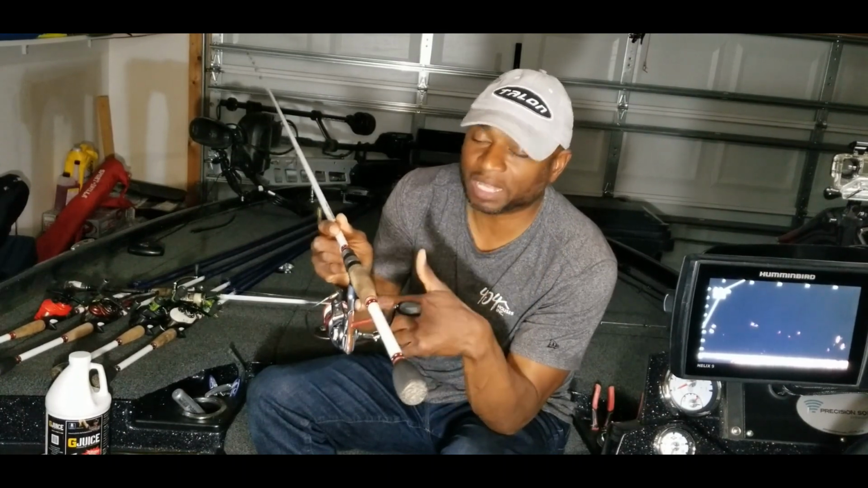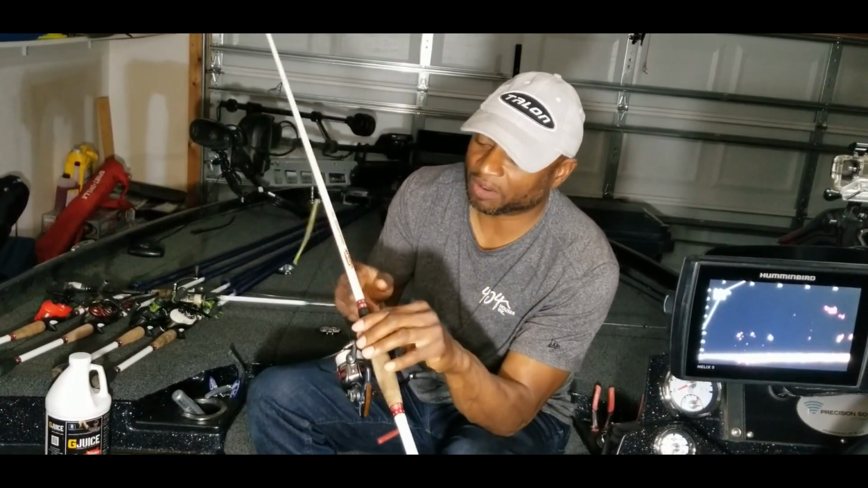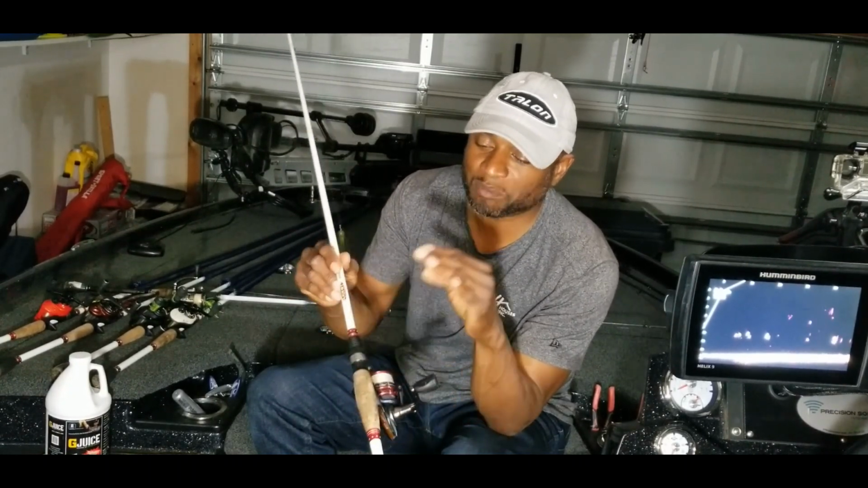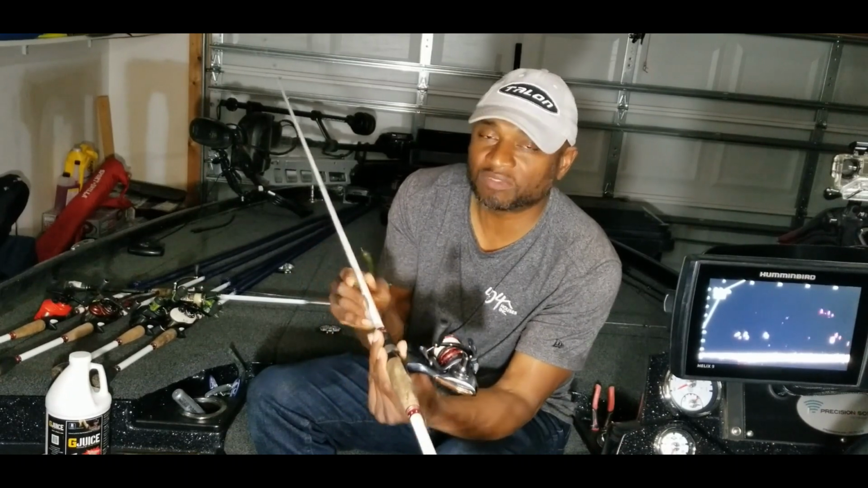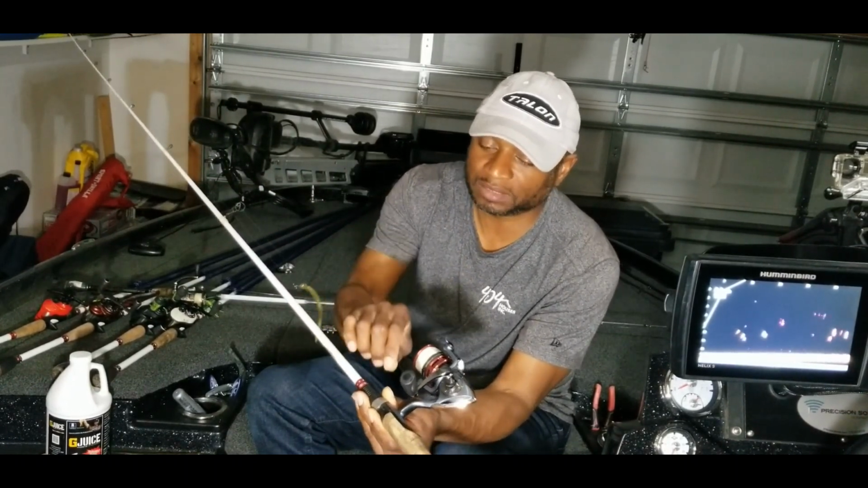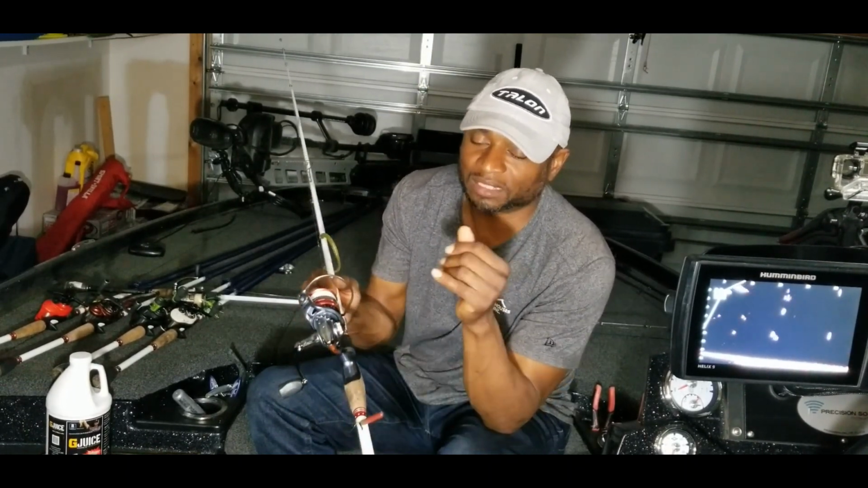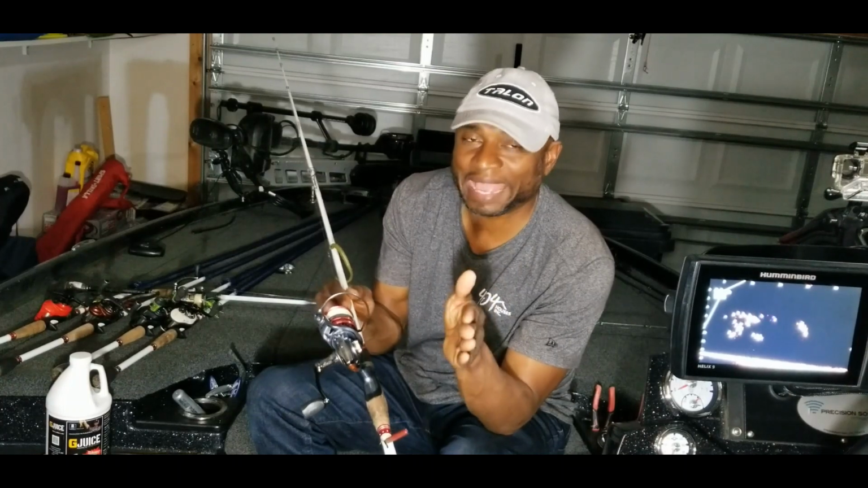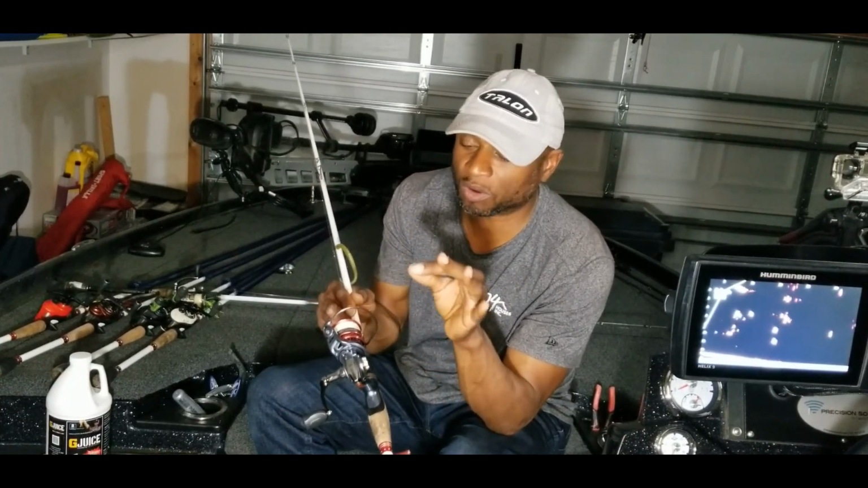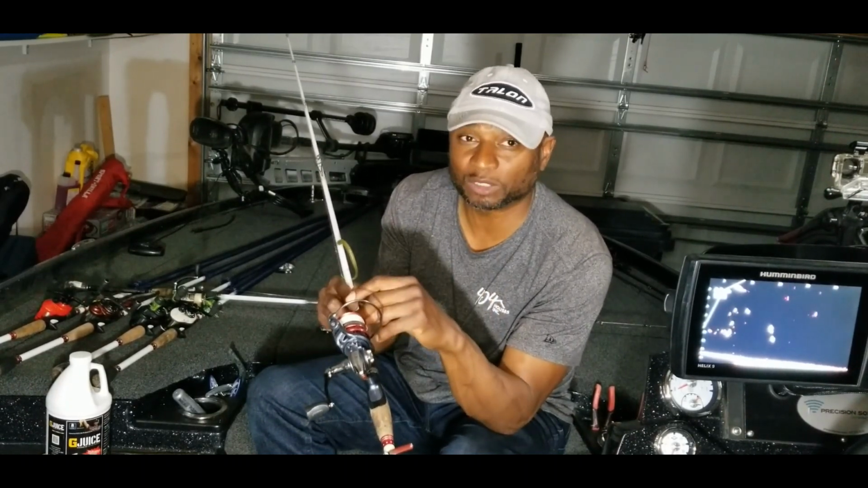I run the same line, either 15 pound or 20 pound high-vis yellow line. And for my drop shot, I like using Seaguar Red Label 8 pound line. I've used InvizX a few times in some of the other 8 pound test line, but for me, I found that Red Label is a little stiffer line. I'm not really casting this or anything, it's going straight down, but I have found that it is a little more resistant to just break-offs, even when it's been frayed a little bit.